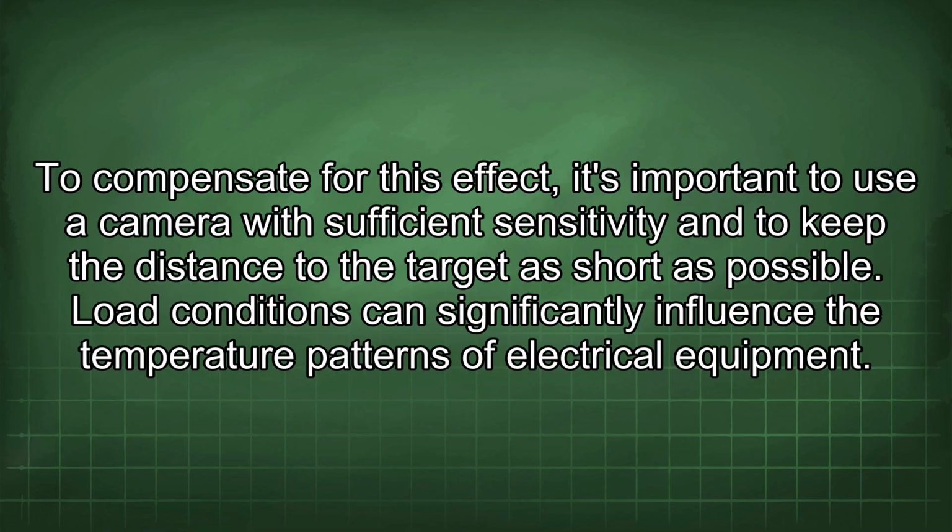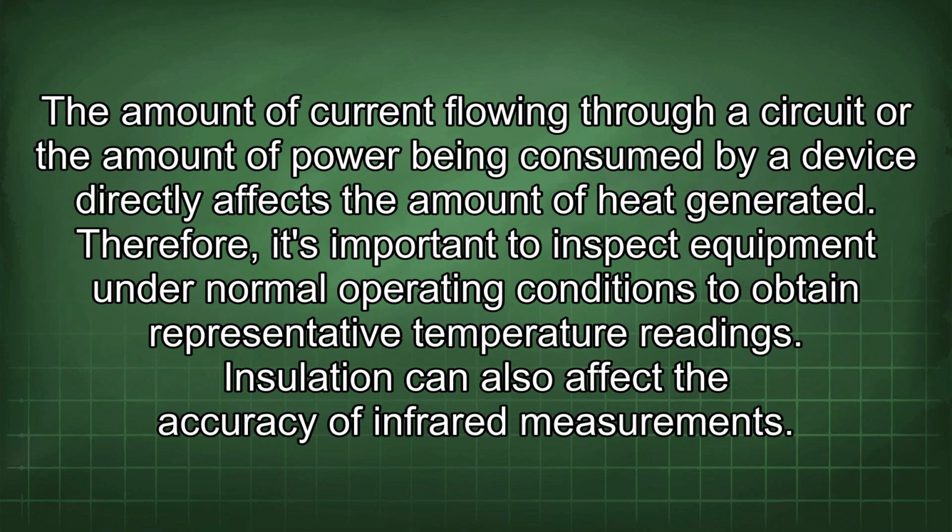Load conditions can significantly influence the temperature patterns of electrical equipment. The amount of current flowing through a circuit or the amount of power being consumed by a device directly affects the amount of heat generated. Therefore, it's important to inspect equipment under normal operating conditions to obtain representative temperature readings.